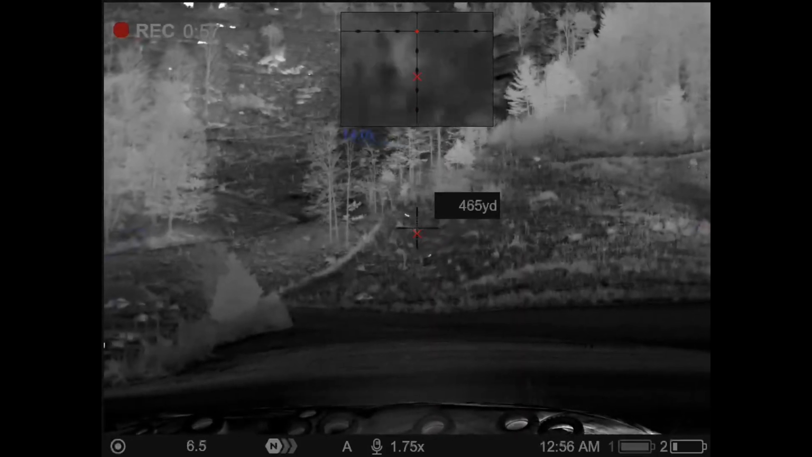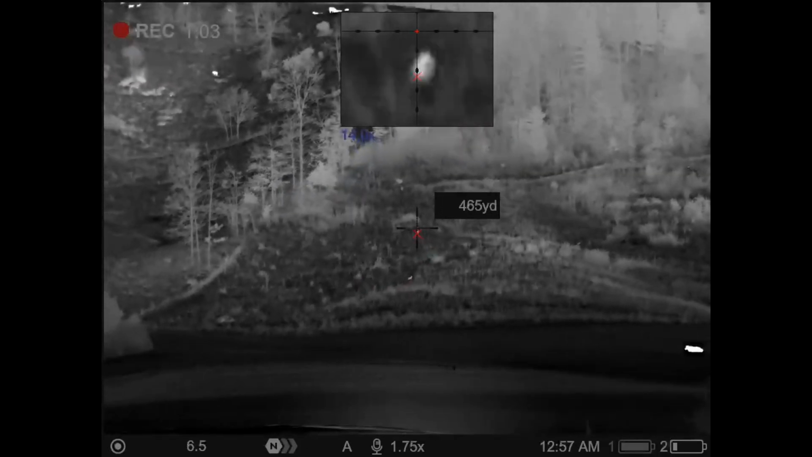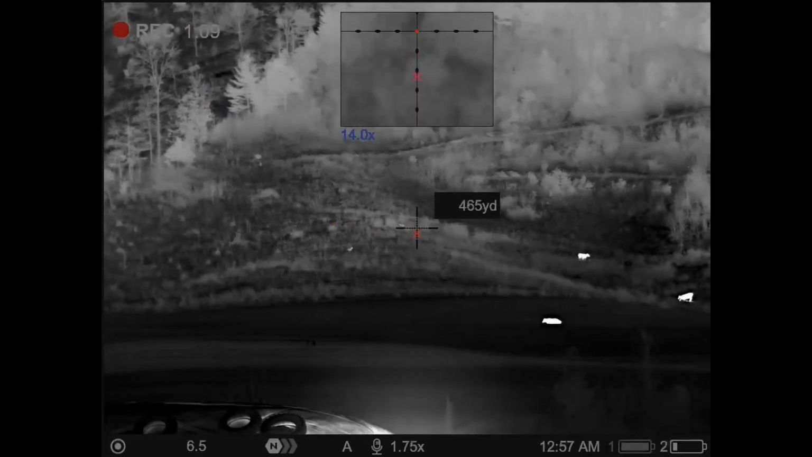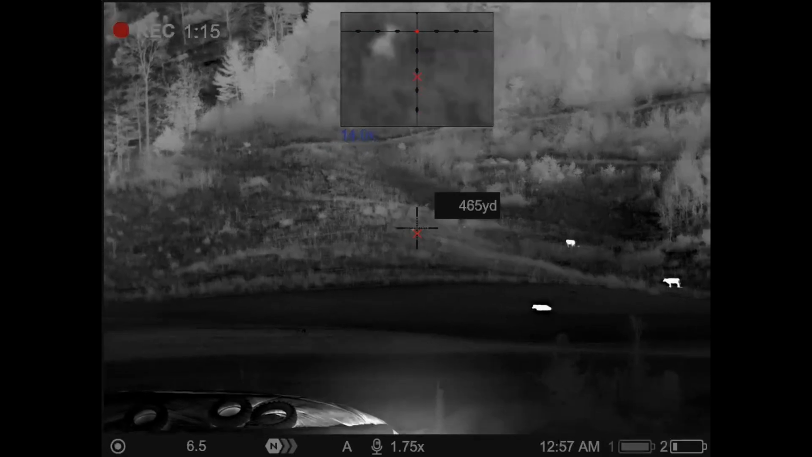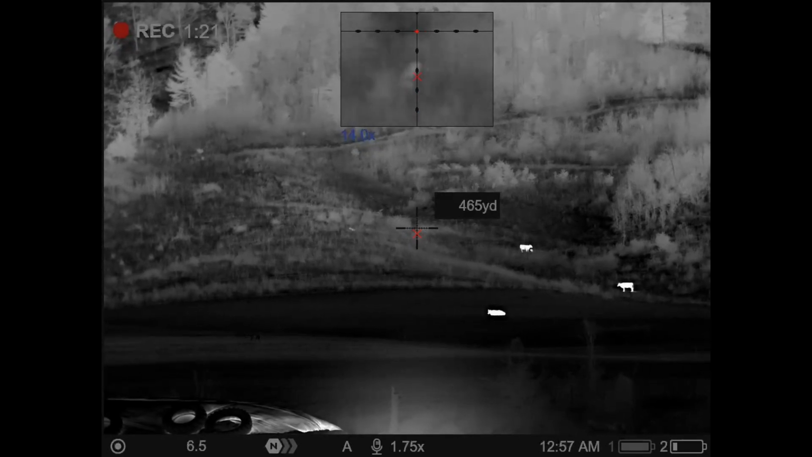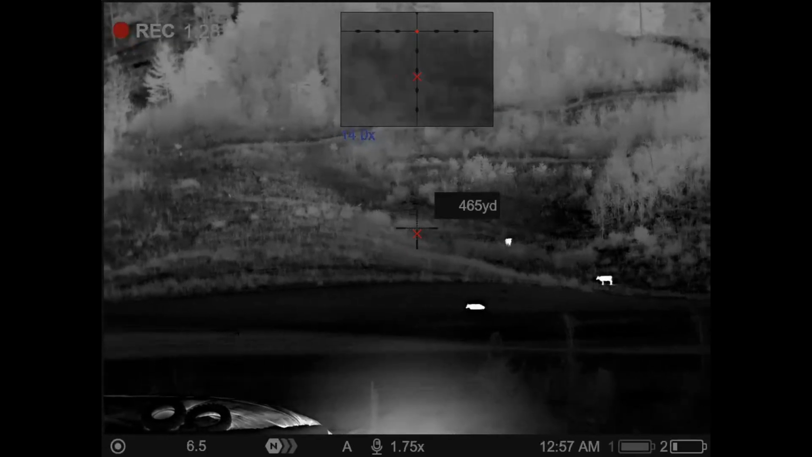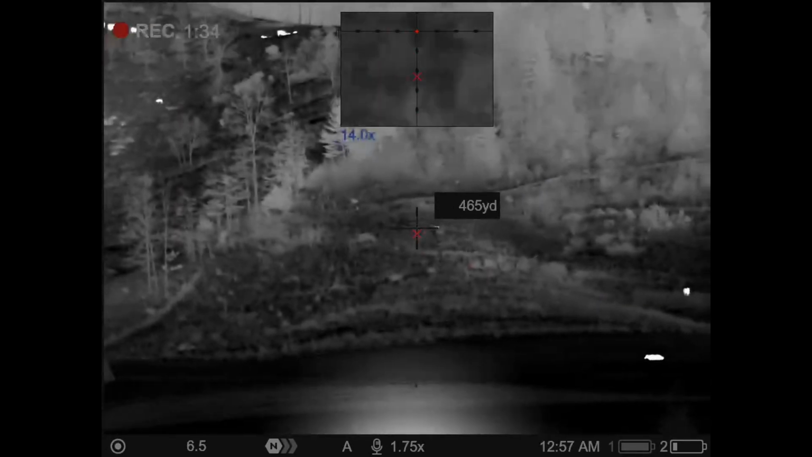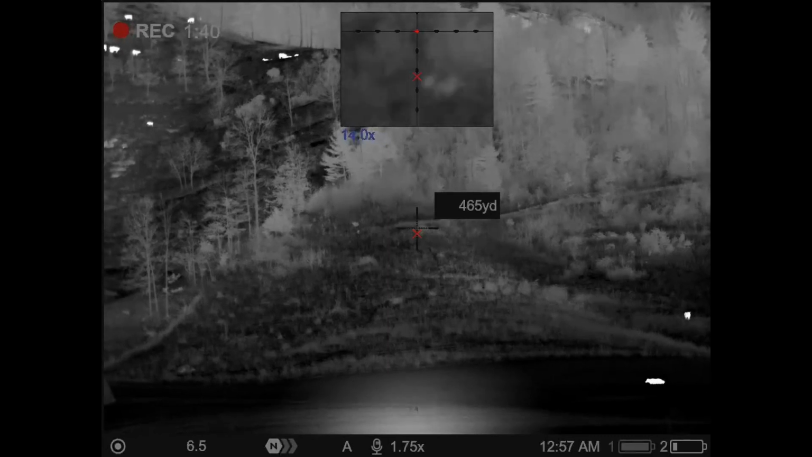Squeezing. Mine might be down. I don't know. Mine's not.